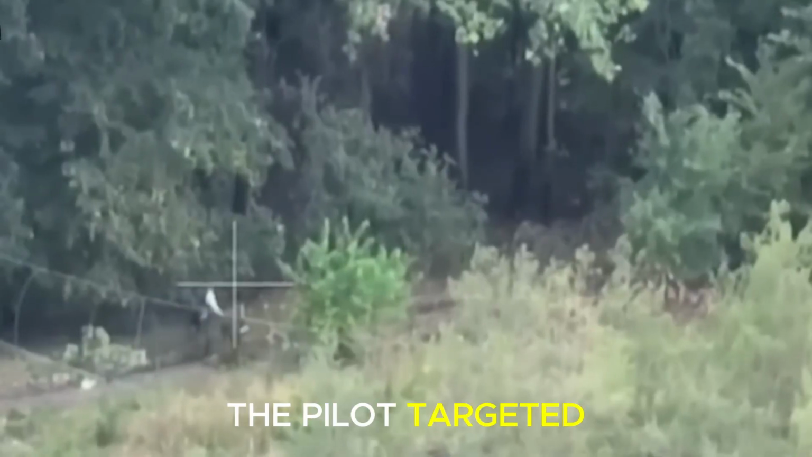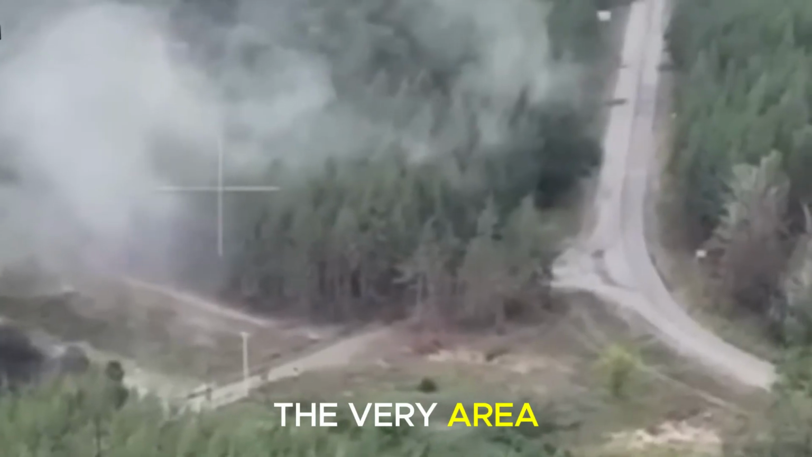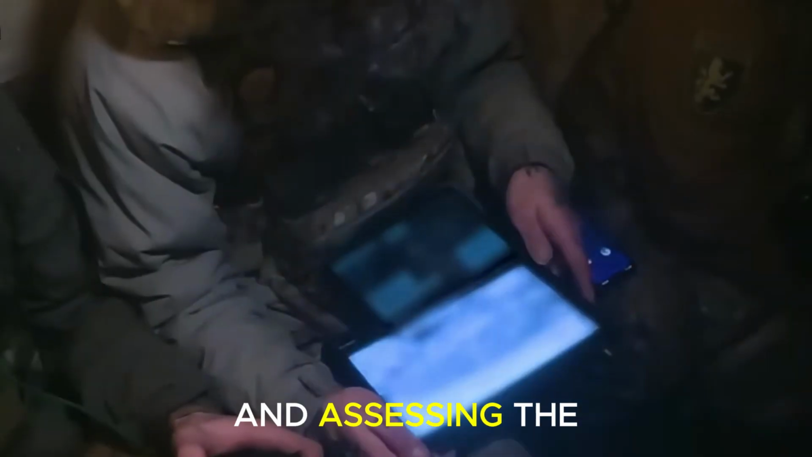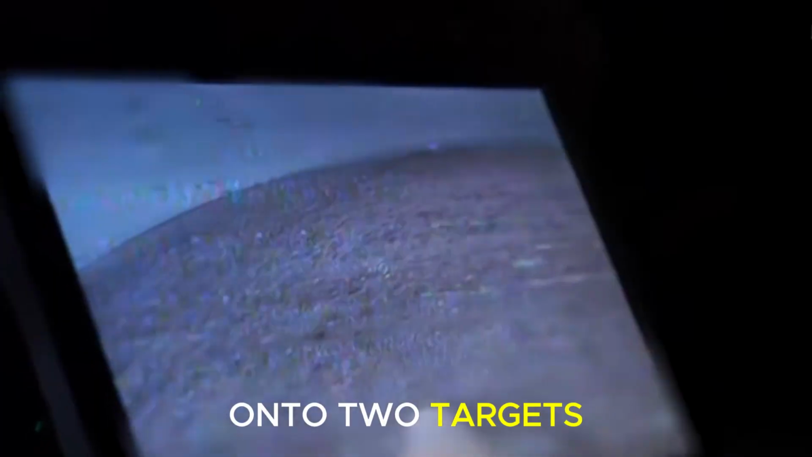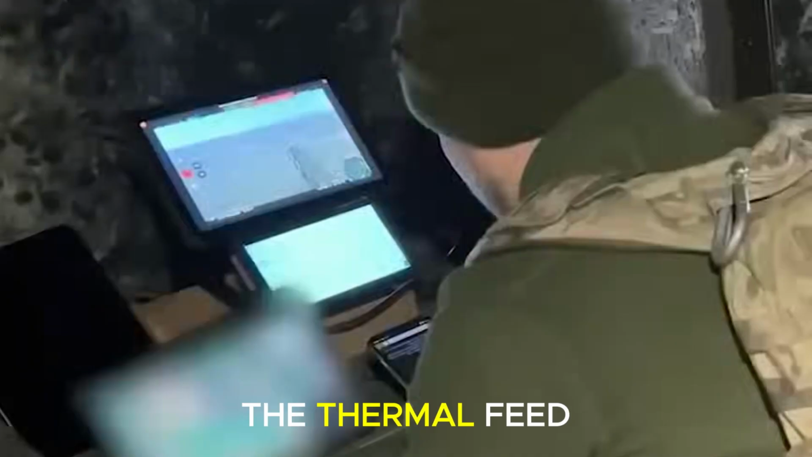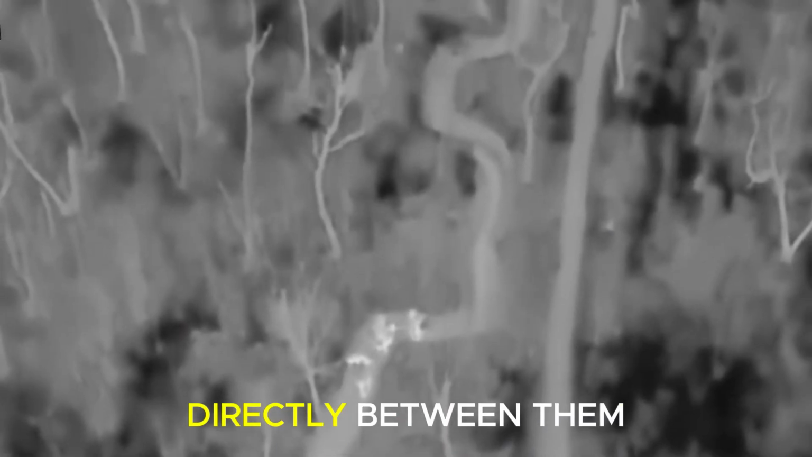The pilot targeted 2 men who had reached a tree line 50 meters south, the very area our artillery had hit. We held this final drone back, biding our time and assessing the terrain before committing. The pilot circled 80 meters up, executing a wide spiral and a deliberate lock-on as the video feed stabilized. The camera locked onto 2 targets crawling through the brush. At 0601, the drone dove. In its final dive, the thermal feed sharpened on 2 prone targets. The warhead detonated directly between them.